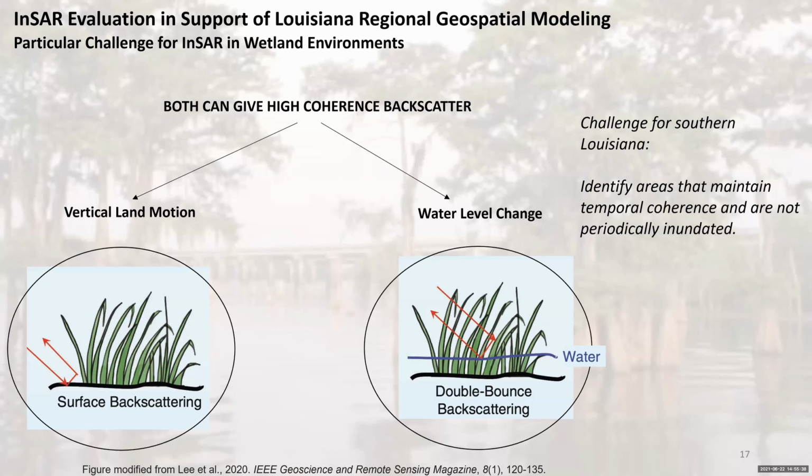And so we need to both identify areas where you lose coherence, but also areas where you maintain coherence, but it's because you're looking at water level change. So anyway, it's an interesting wrinkle, and I think that it's a challenge also, and I wanted to bring it up. Next slide.